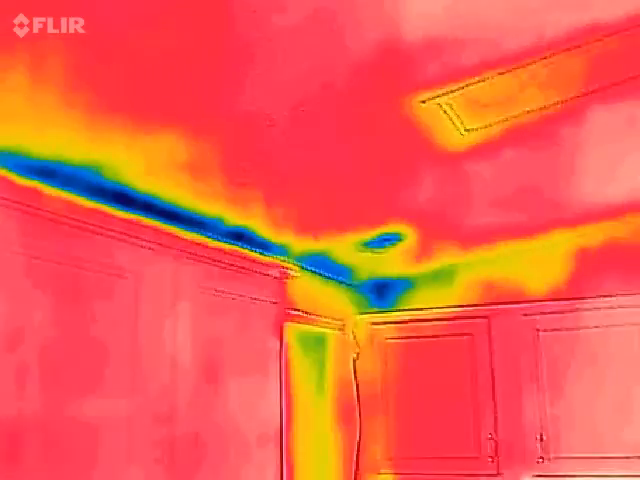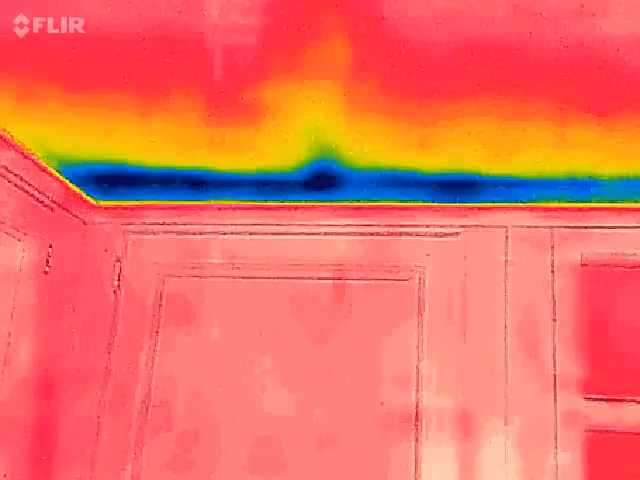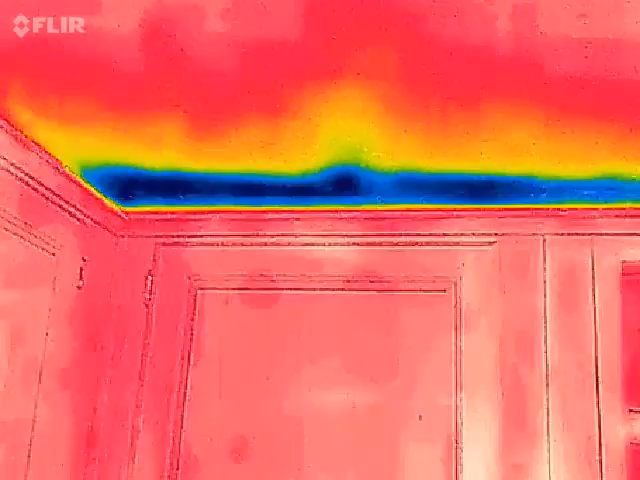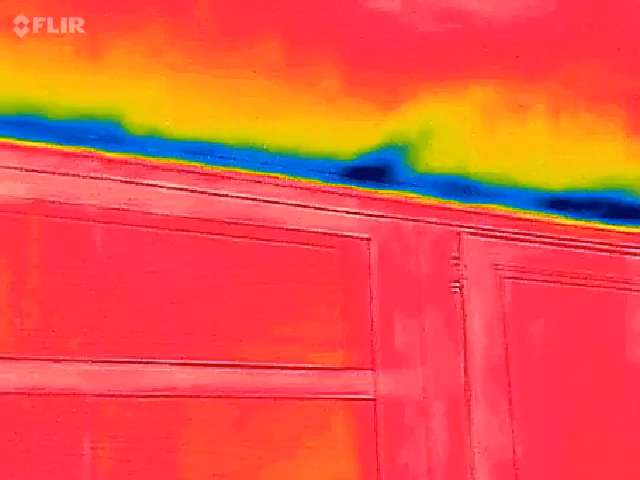All right, here we are. The very first video of my Flir 1 thermal imager. See all that blue? There's no insulation in the ceiling in that area, and that's been true all around my house. I could feel it with my hands, especially in the summer.